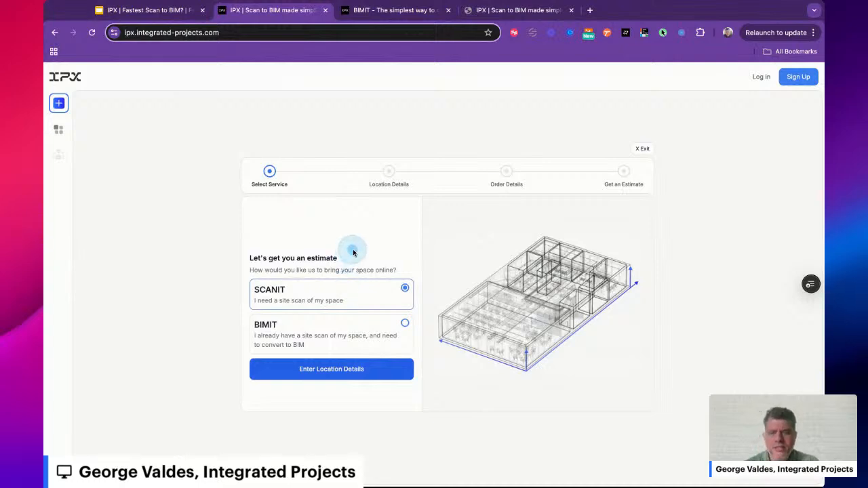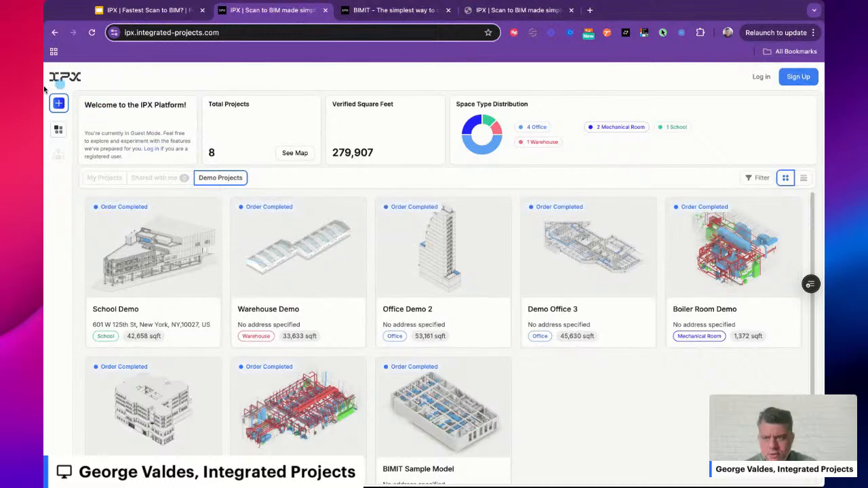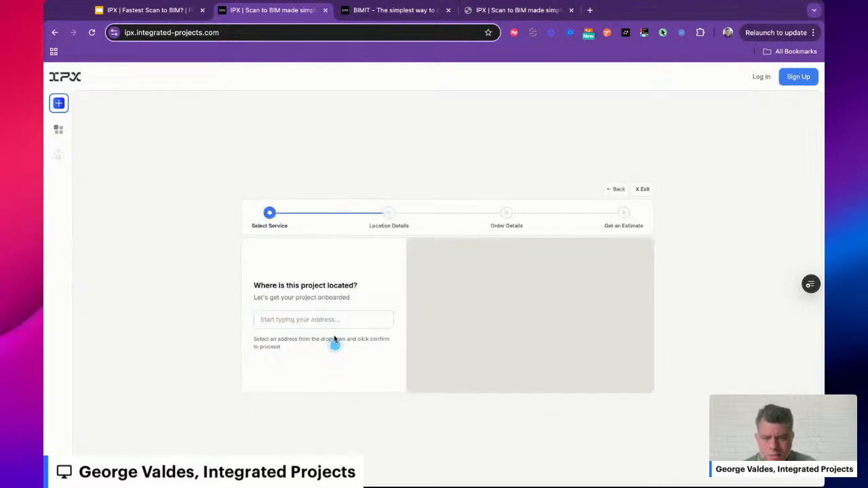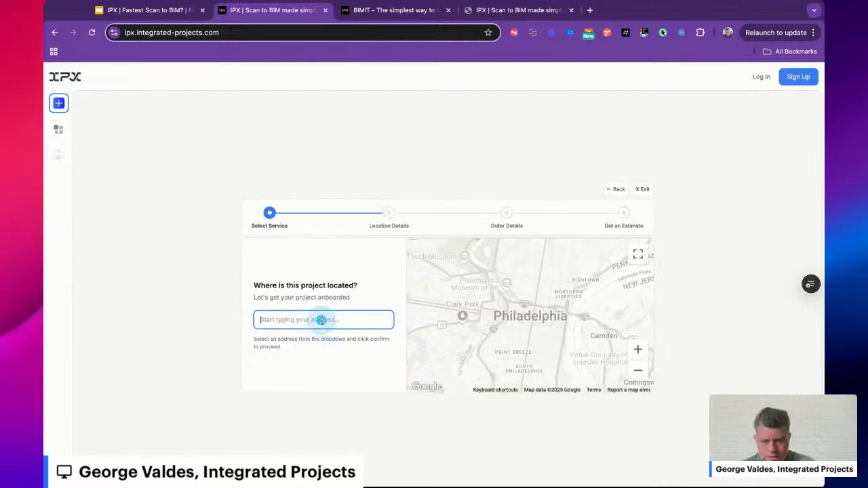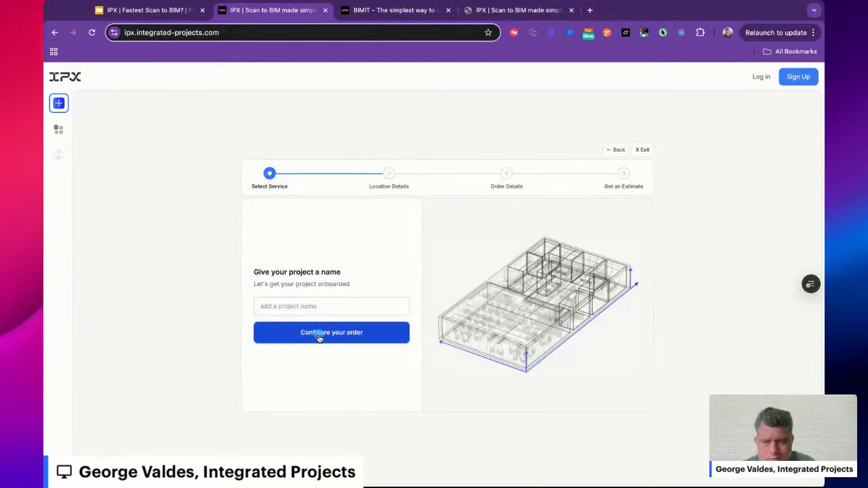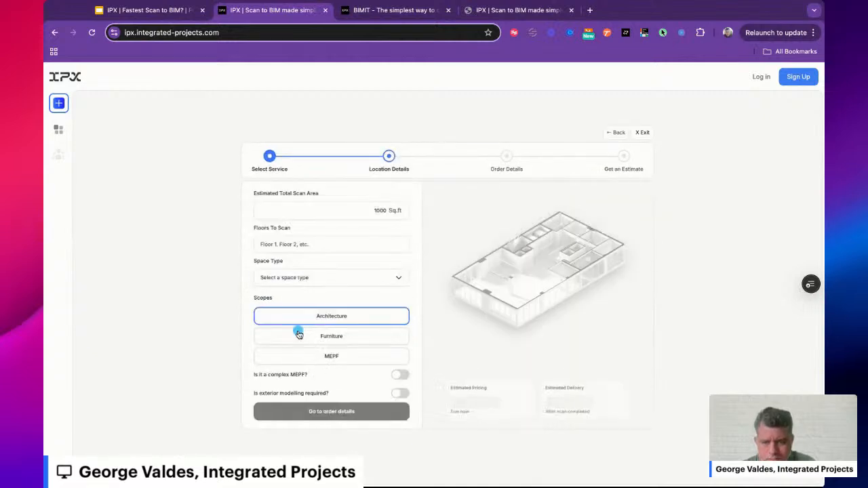So in IPX here, I'm going to exit out of here so you can see. This is the platform, but here, this little blue button, we have an instant estimate tool. You can select from Scan It and BIMIT. Scan It would be kind of like what we talked about, end to end. We go and we deploy on site. I'm going to go ahead and demo this. Let's just pick an address. We'll just put test here.